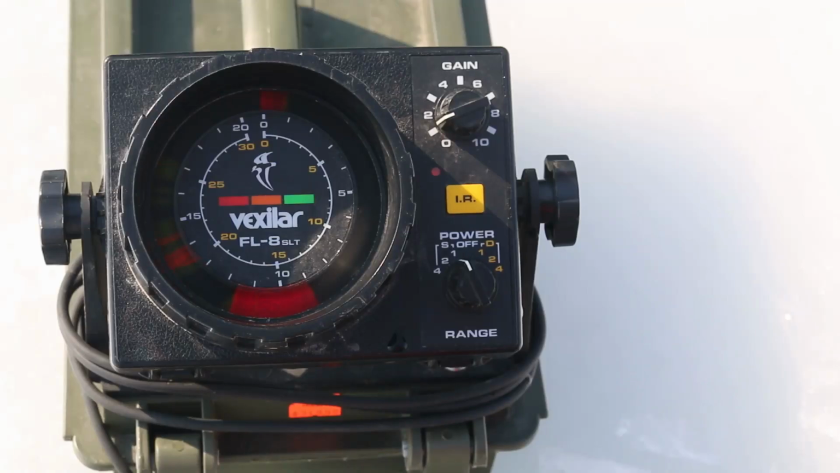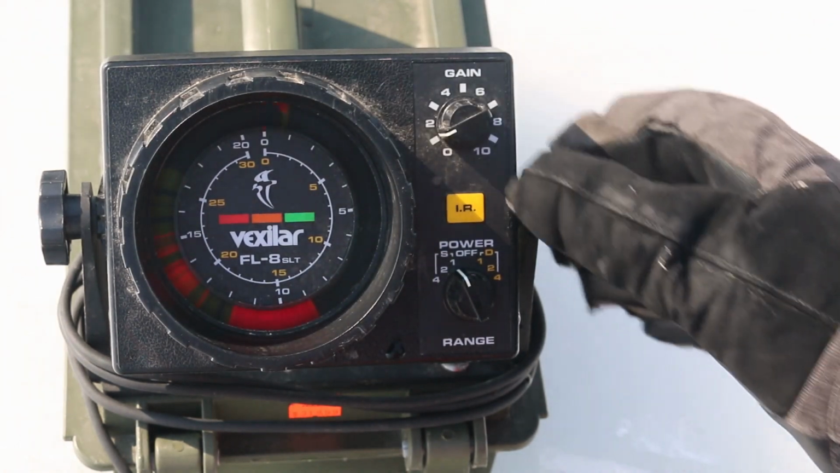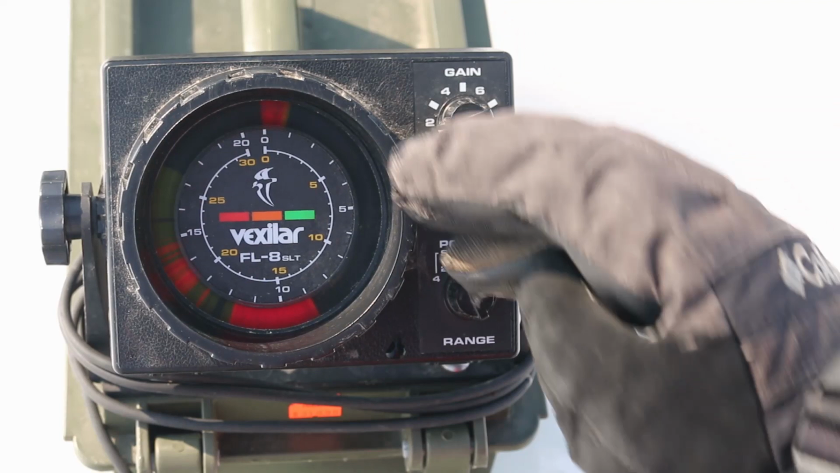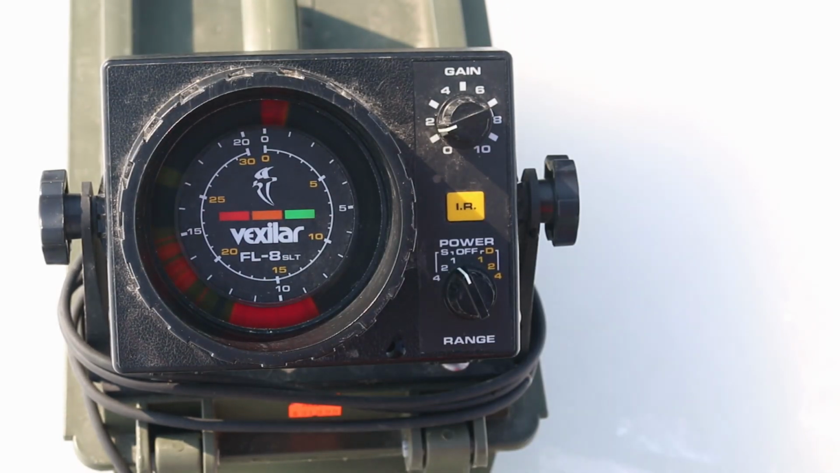I guess the last thing I'm going to note is your interference button. So on this sonar, if you click down on the gain button, it actually gets rid of any interference you have in your water column that you're probably going to be getting if you're fishing near somebody with the same type of sonar.